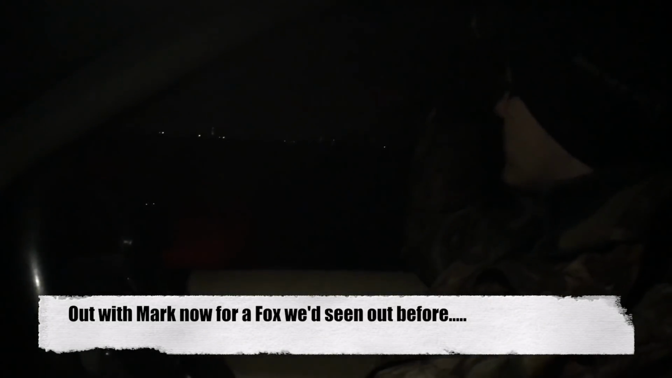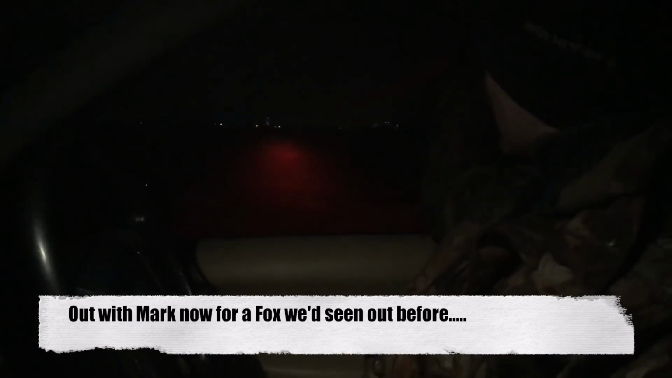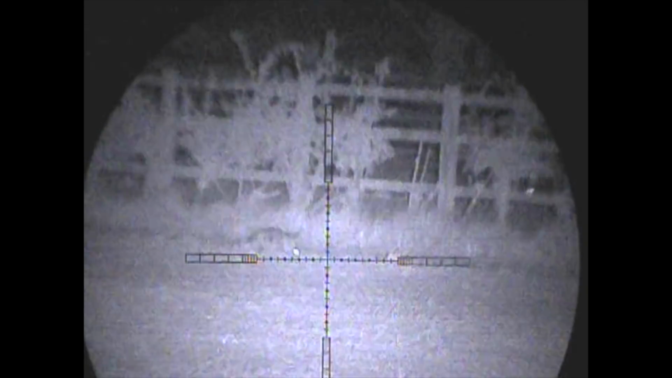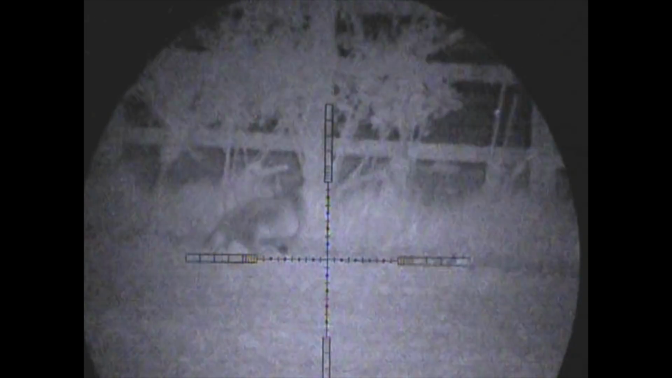Skip forward a week or two now, and we're out with Mark for a troublesome fox that's been spotted once or twice by the farmer. Got something. Is off.